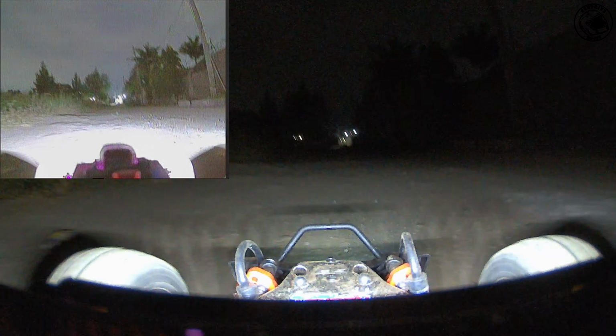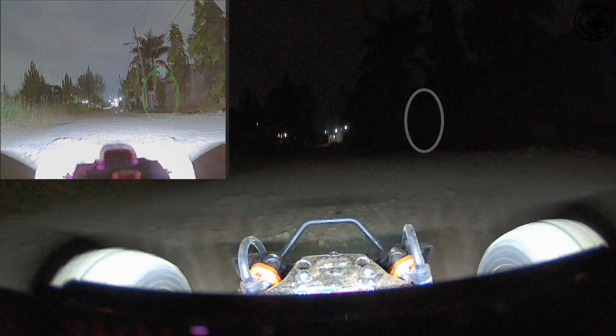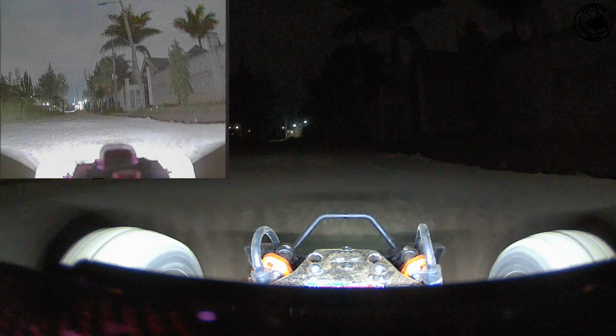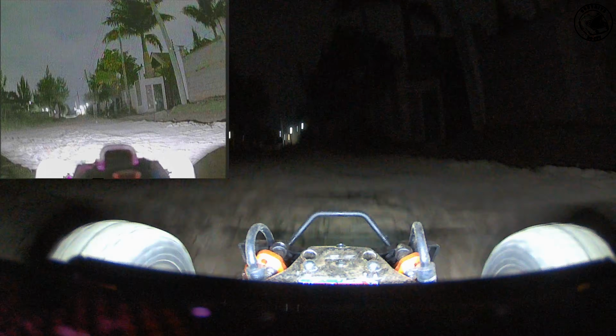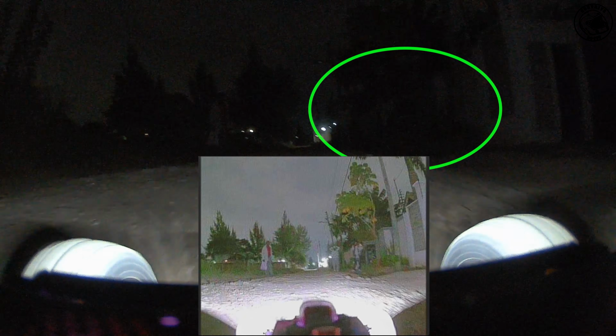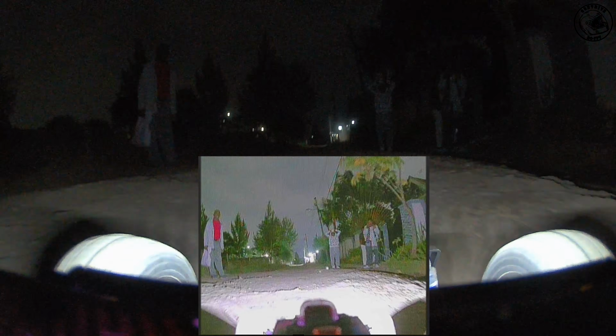I will now stop the fast playback speed so that you can clearly see how much easier it is to identify objects and people from a distance with the analog camera compared to the action camera. Our goal now is to drive to the farthest point of this road, which happens to be the darkest area, and see what happens.